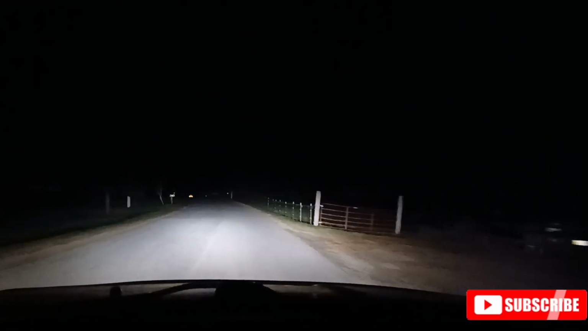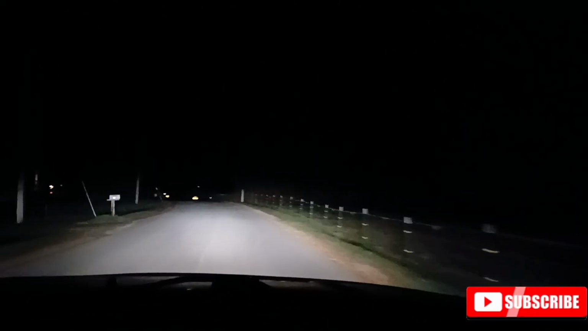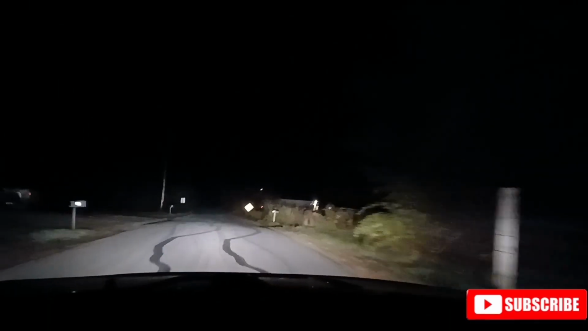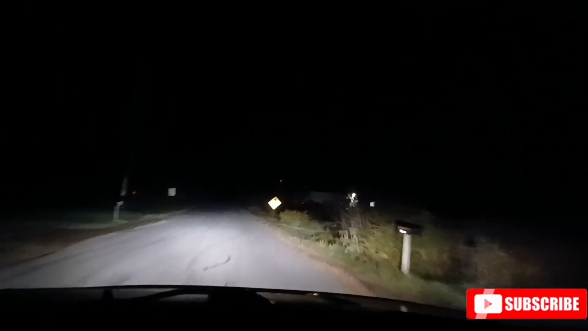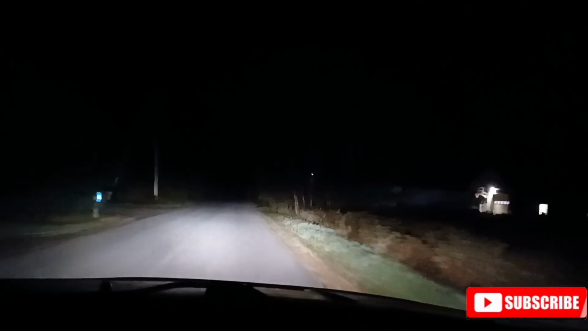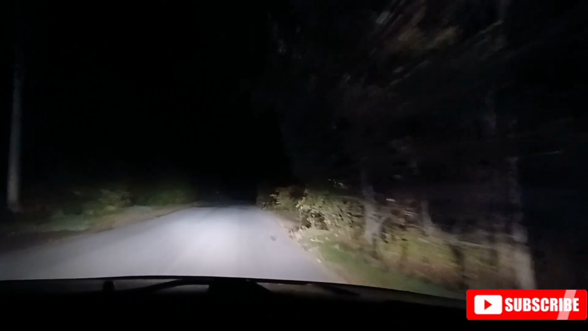Oh, I got my phone upside down. It's pretty much a straight drive once you get down to the main road out of Jefferson, which is up here. Actually, up here, if you took a right onto Main 126 West.